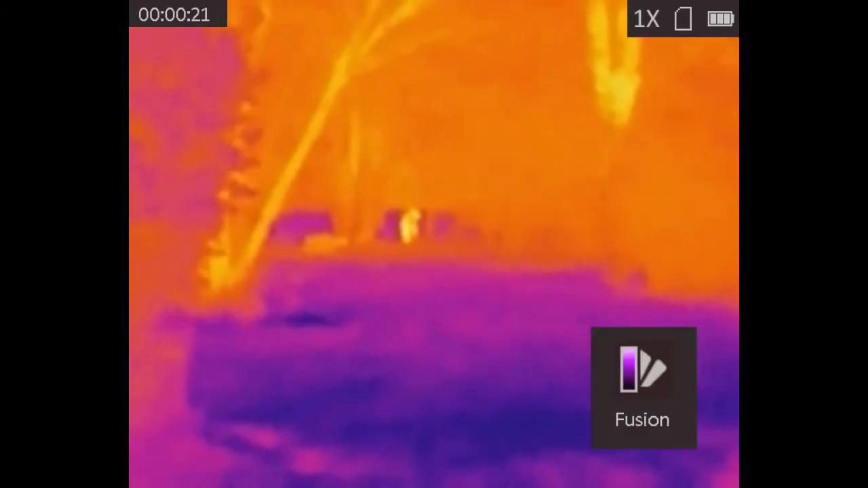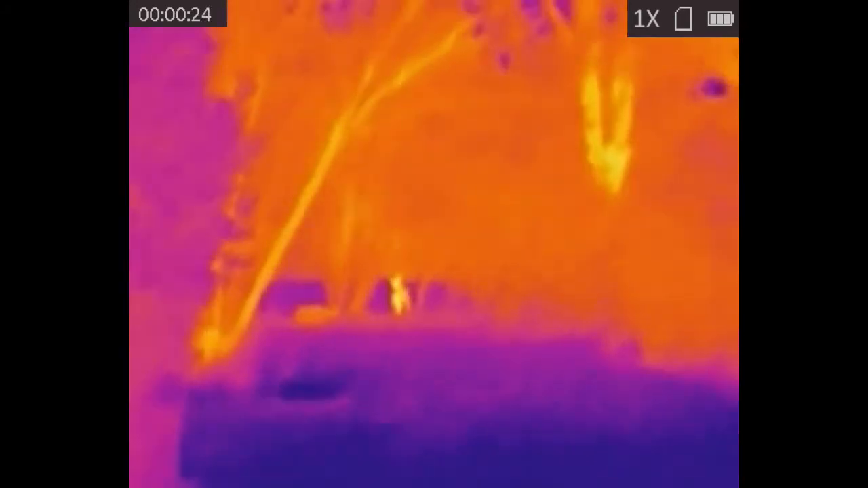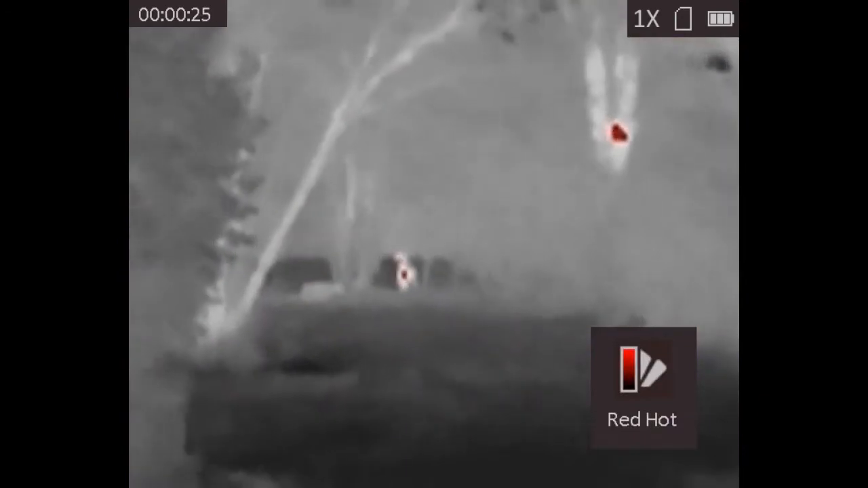So this is my neighbor's dog, about 15-20 yards away. This is the Black Hot color palette. And here you can see that I've switched to the Fusion color palette, then to the Red Hot, and then to the White Hot.